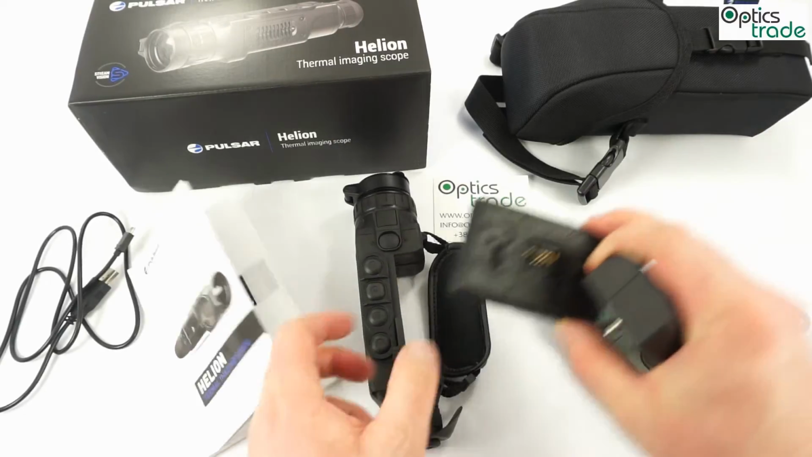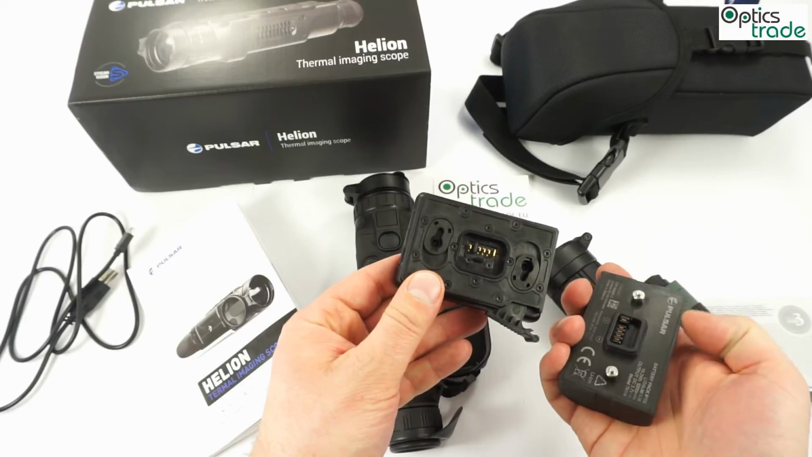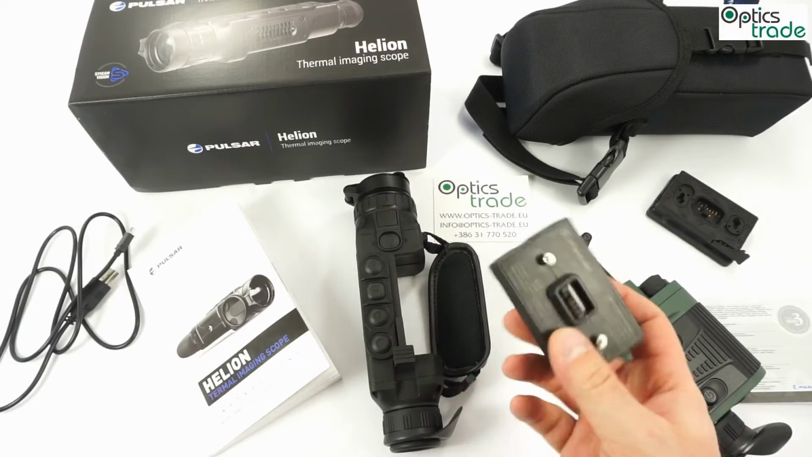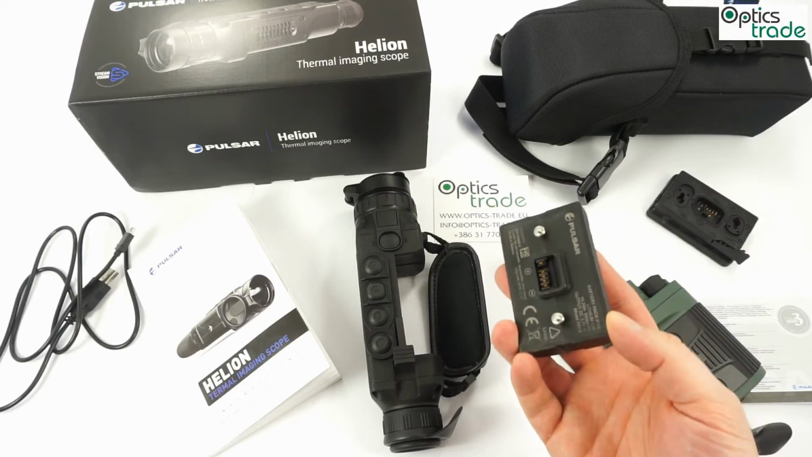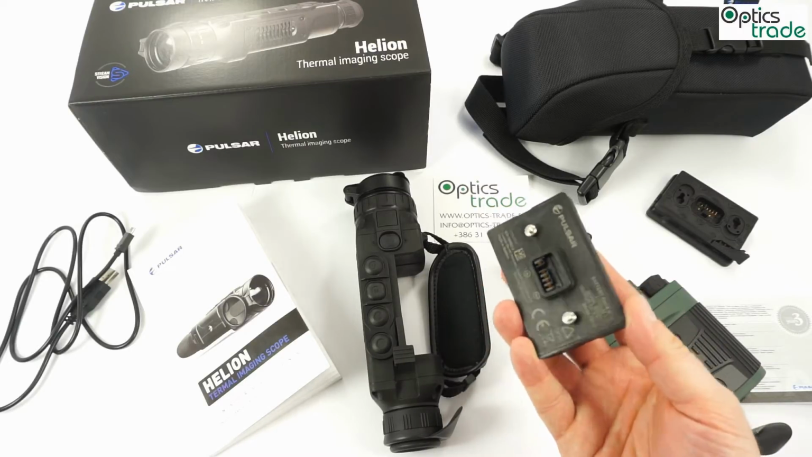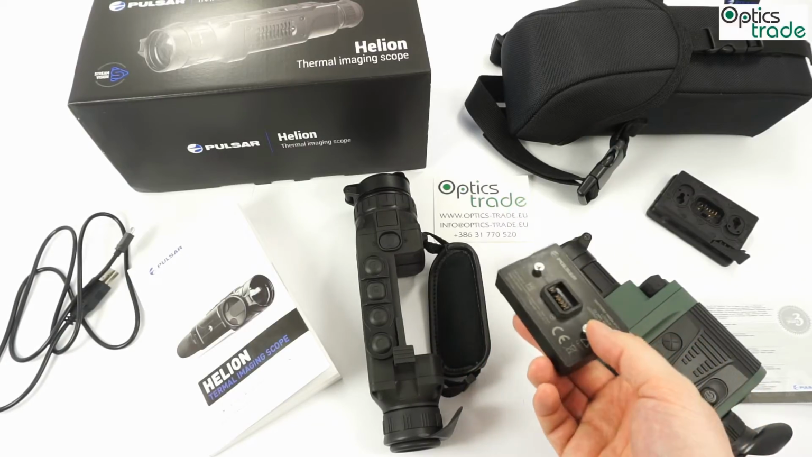With a thermal imaging scope, you will also always get a charger for the batteries. So even if you run out of energy in the field, which is a common problem with all devices, our cell phones, our cameras, our thermal imaging scopes and so on, it will be really easy to change the battery. I hope that manufacturers of smartphones have something similar in their plans, because at least I would be really glad if I would be able to change the battery this way, like on this thermal imaging scope, on my phone, and not charge it every day.